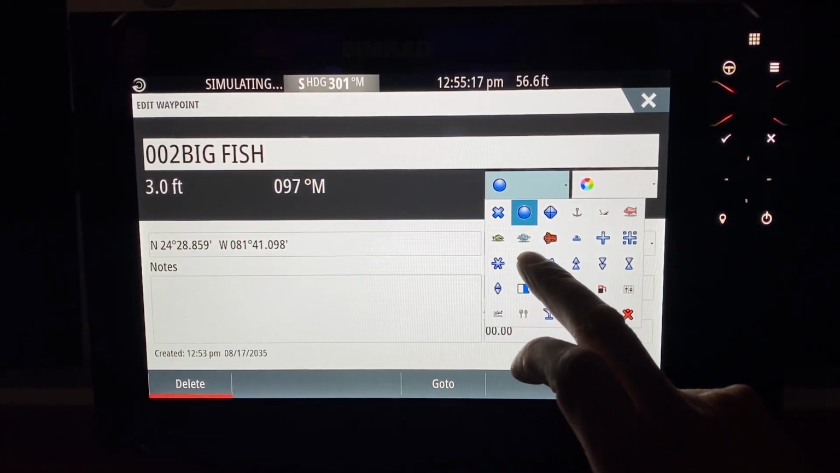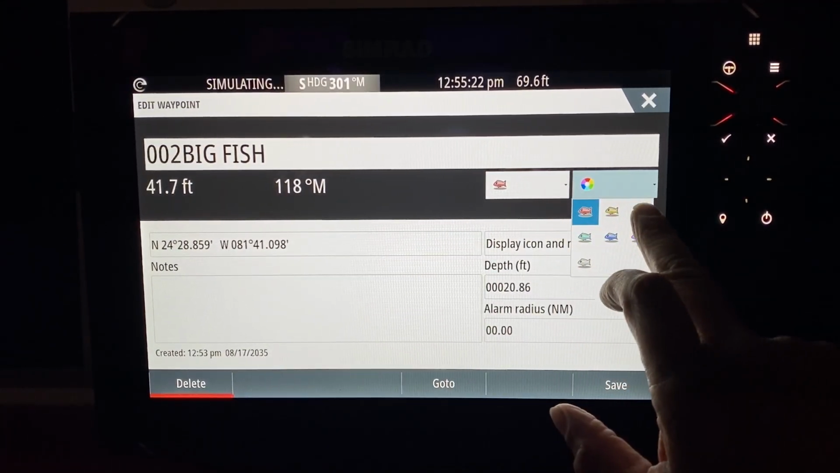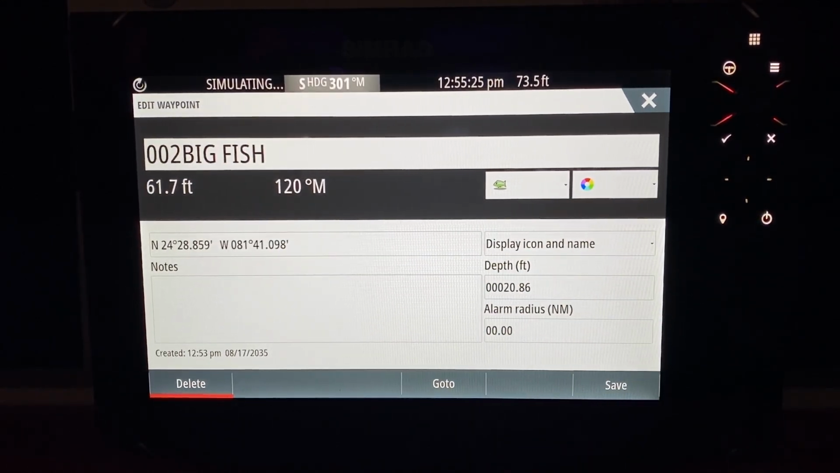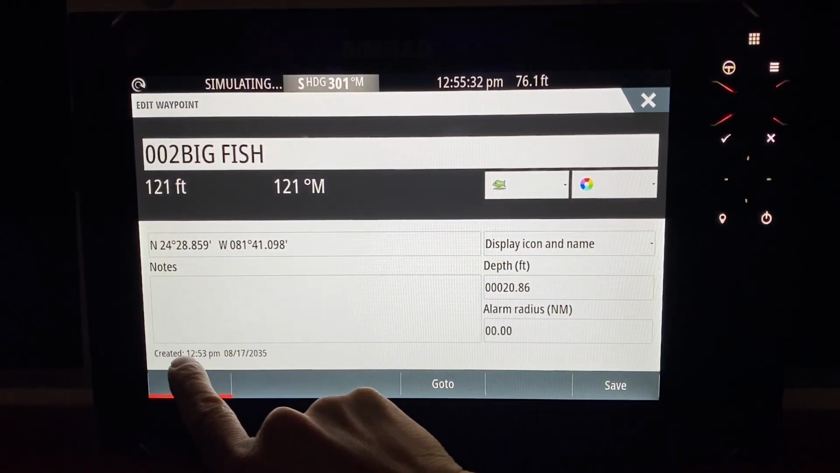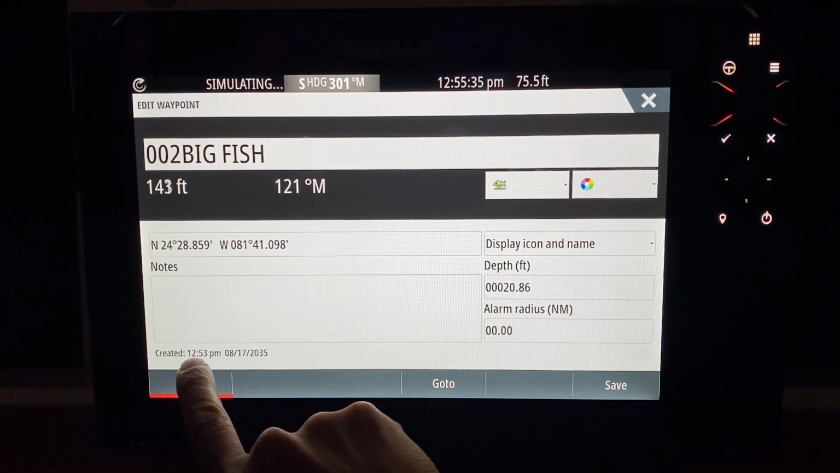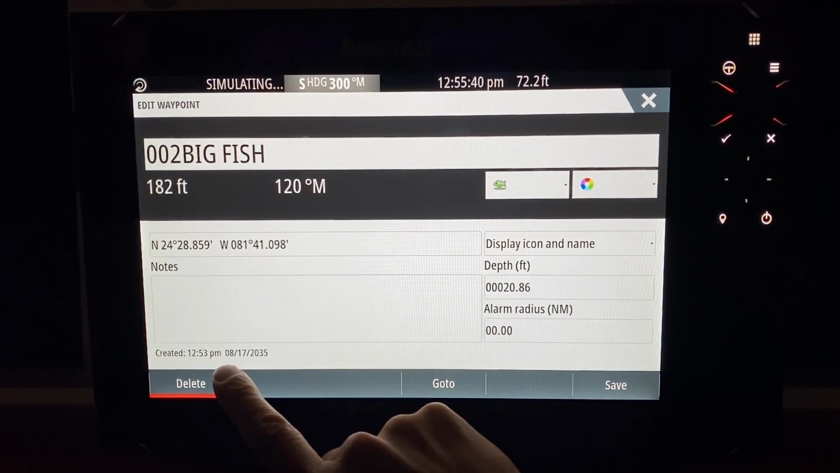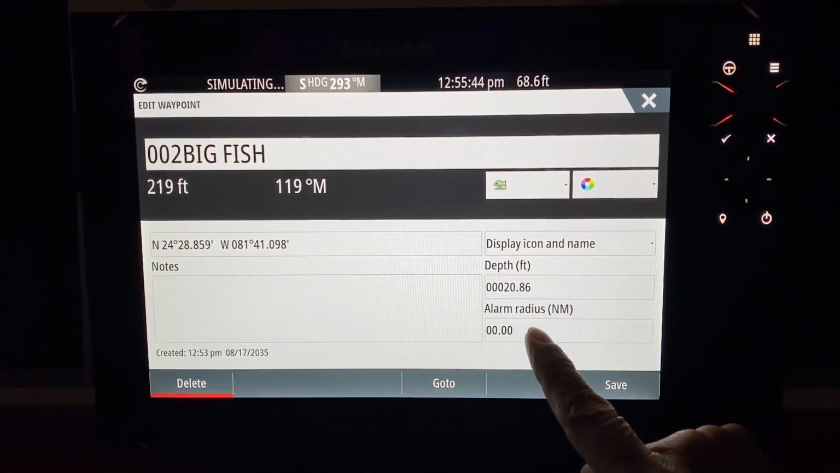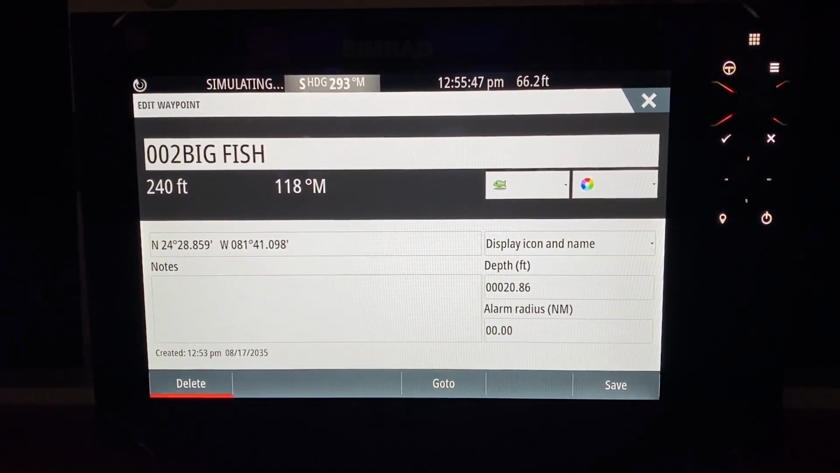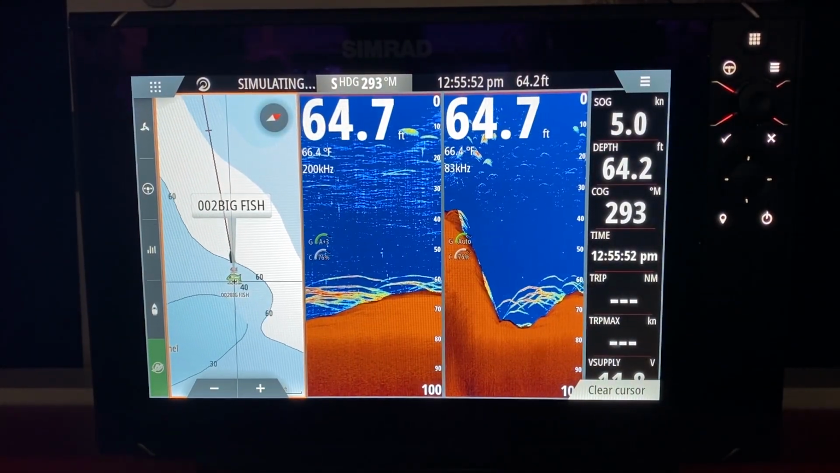So an example would be a fish. Every time I save it as a green fish, it means really big fish. That's a secret code that you save and understand yourself. So remember, all Simrad units, when you save a waypoint, you've got your time of day. Is it a morning bite, afternoon bite, or evening bite? Time of year. Is it a spring bite, summer bite, fall bite, or winter bite? The depth. This is invaluable because this is part of your waypoint management. Save. So I've saved the fish and I now know what it is.